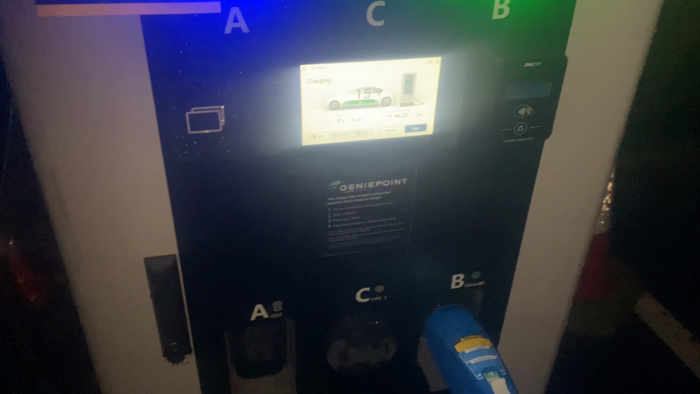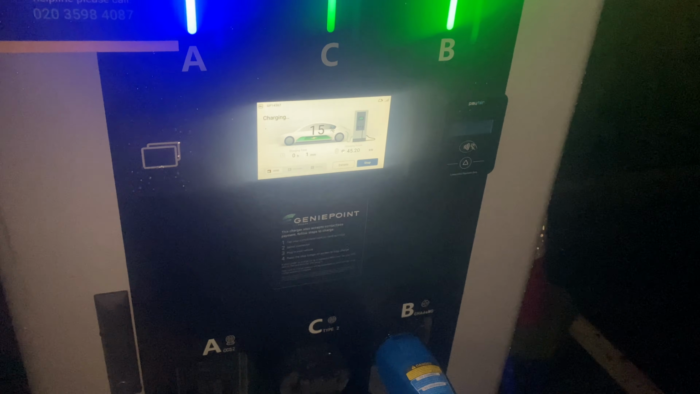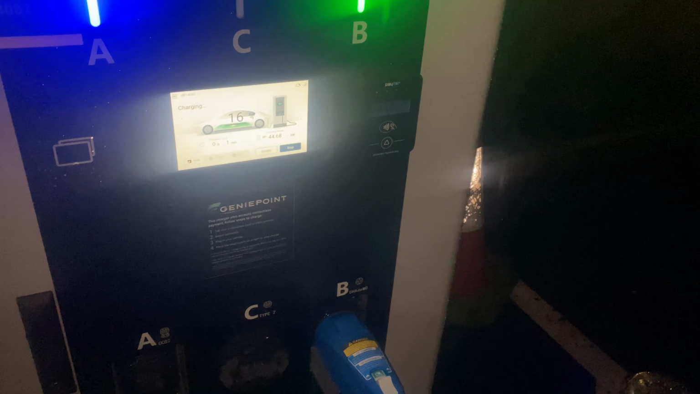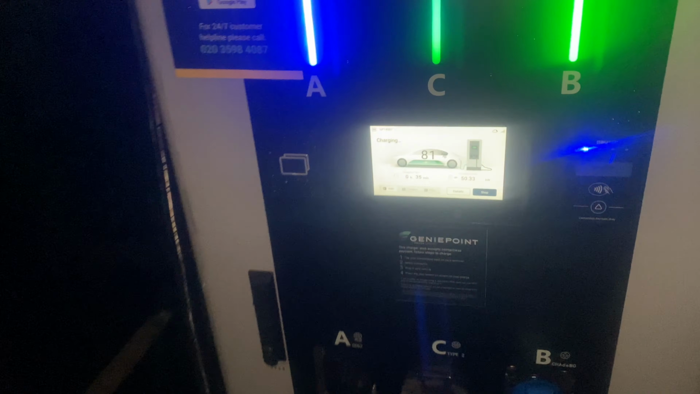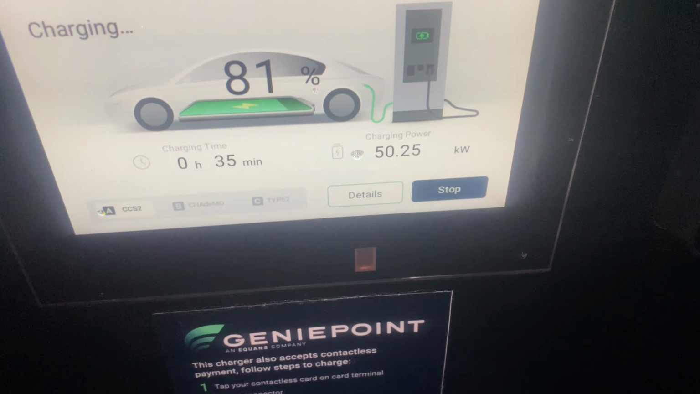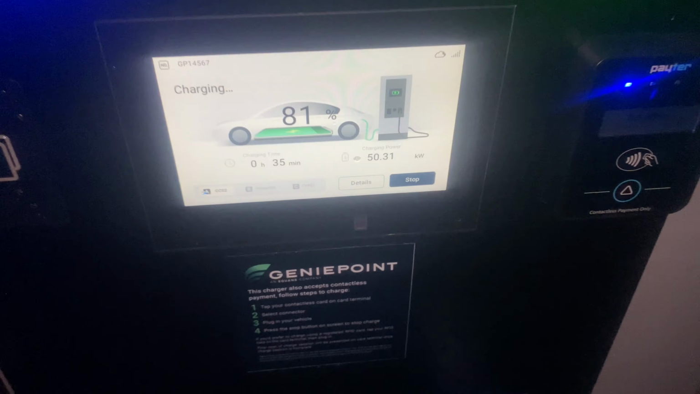Right, the Bonnet app would not start here, but we are so tired that we've just used our Genie Point card, so we're not getting any discount at the moment, but it is charging. It feels like we've been here forever and a day, but it's actually still charging at 50 kilowatt. 35 minutes.